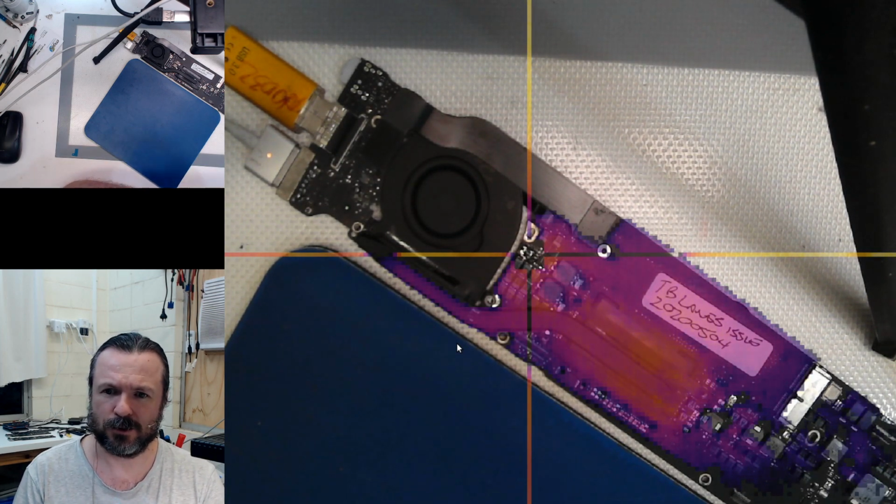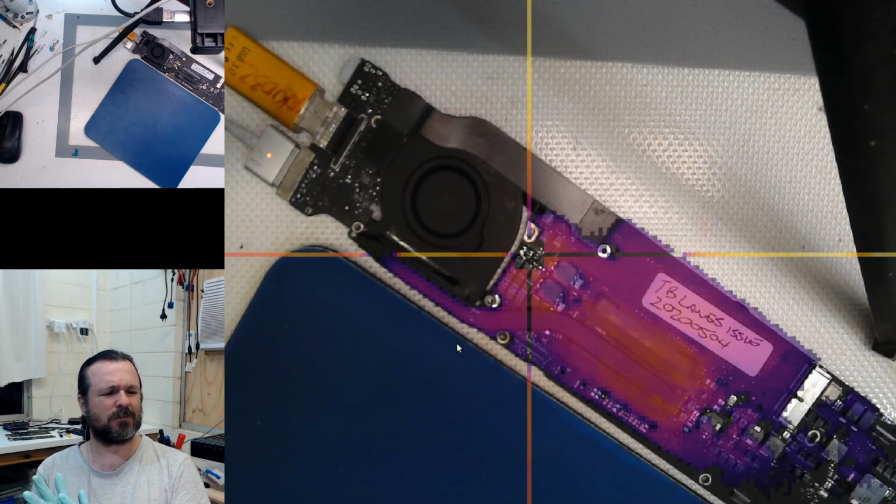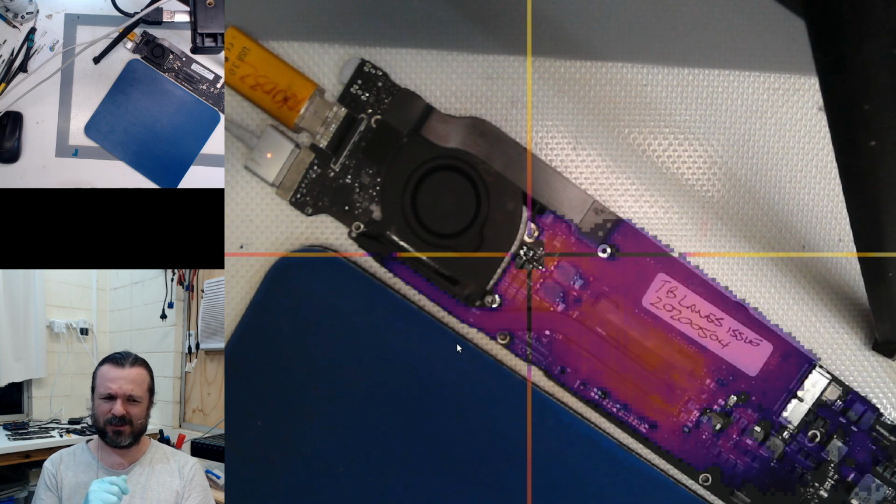Can the FLIR charge through the USB-C slot, or is it separate? I'm not exactly sure, Tony, whether the USB-C data port will let you charge or not. I don't think it does, but I'll find out when I get my extension cable. I've got a Thunderbolt 3 extension cable.